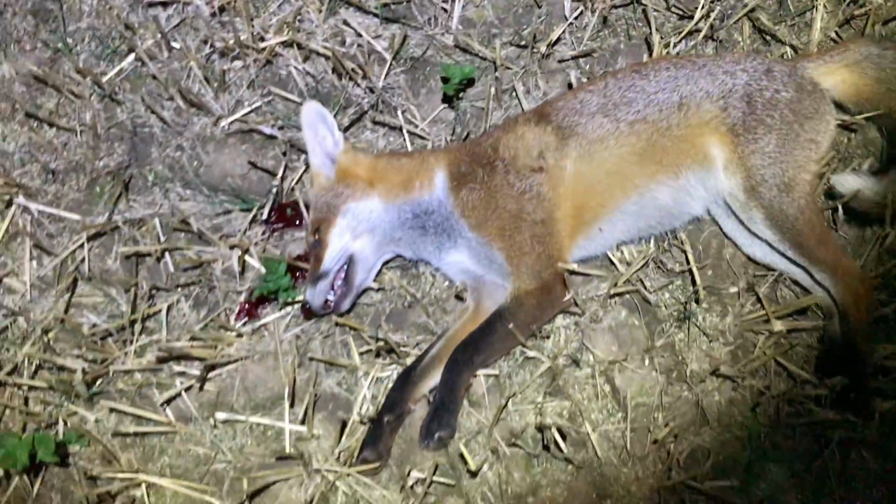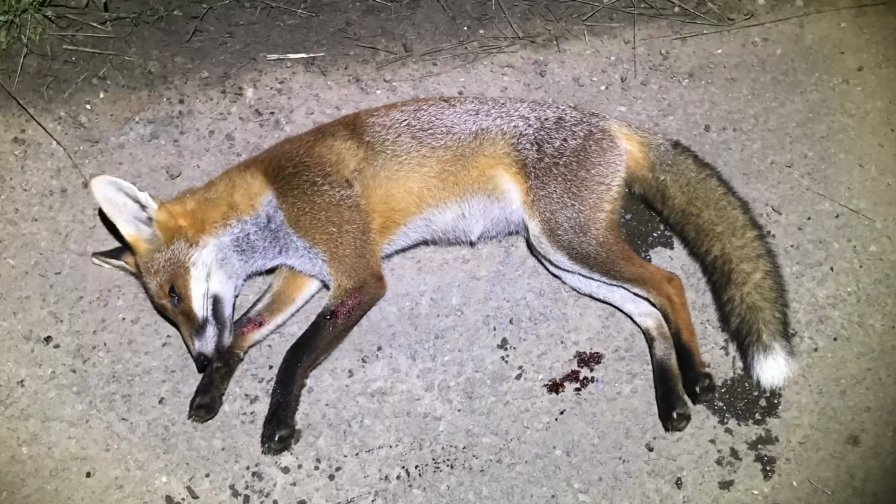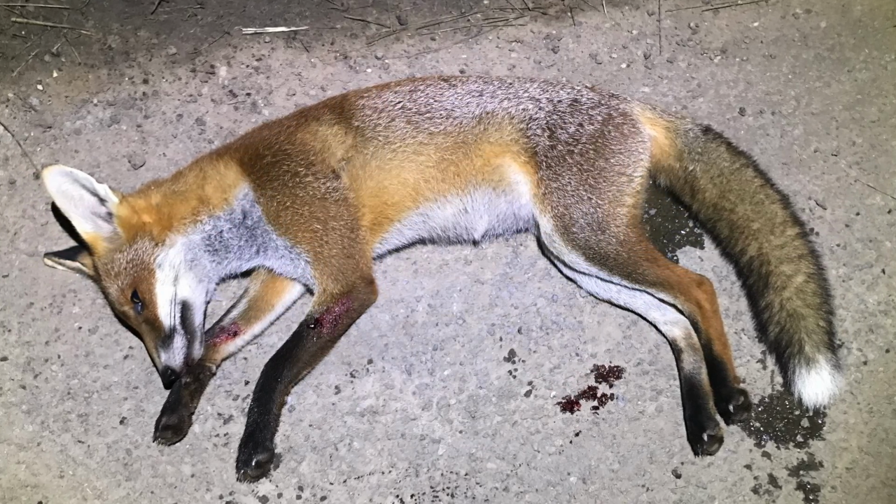It's a young vixen. Good one to get out of the way. Indeed, with the first few shoots just weeks away now, a good one to get out of the way.